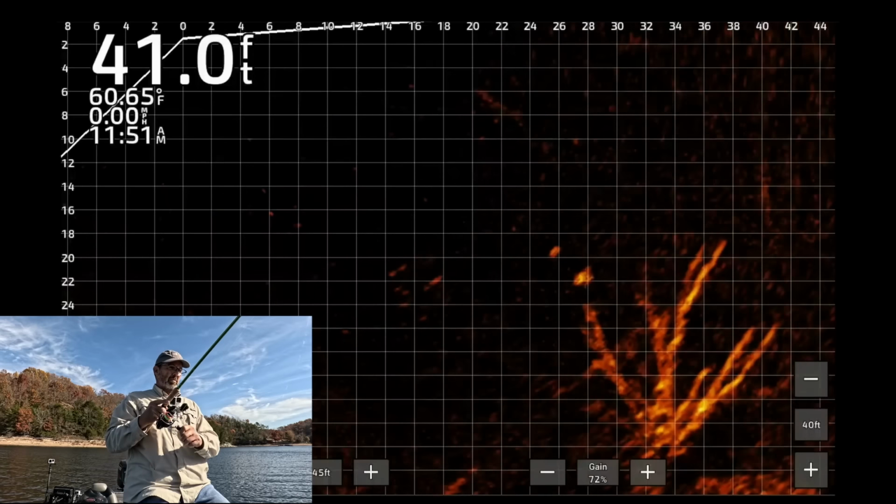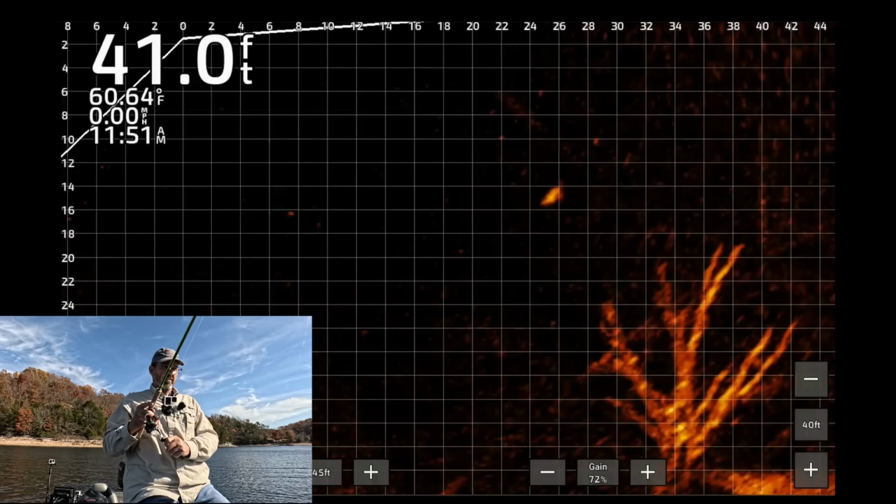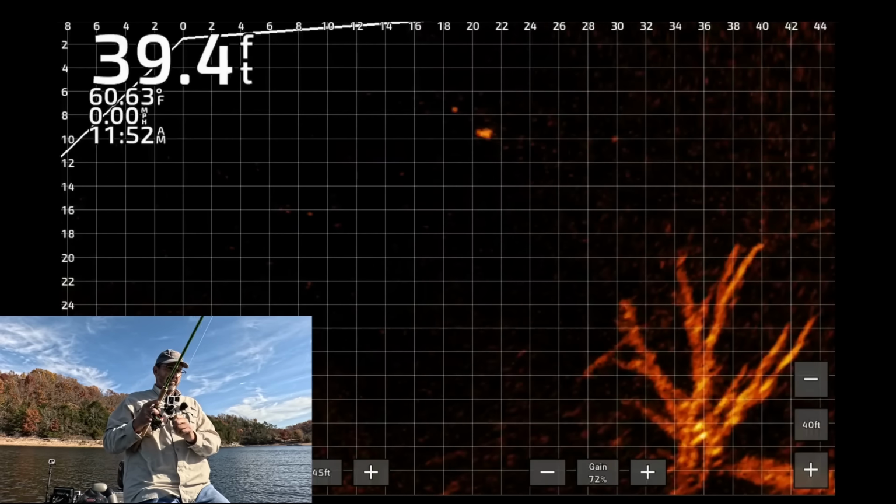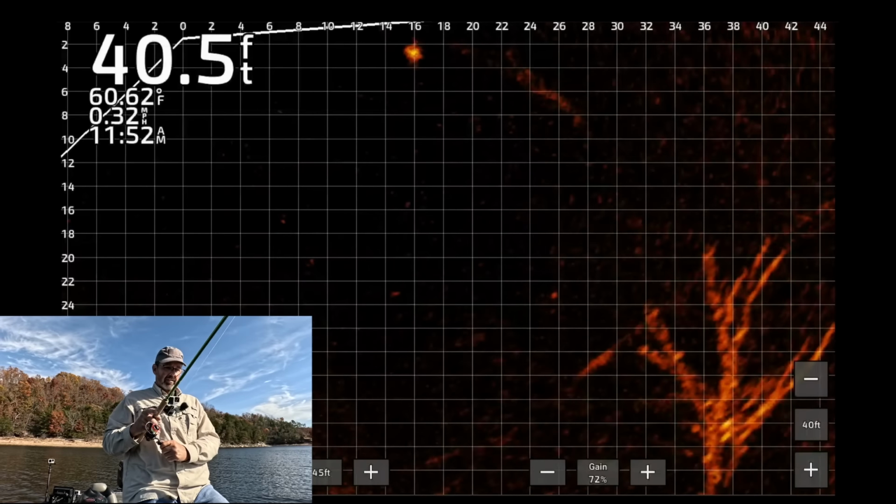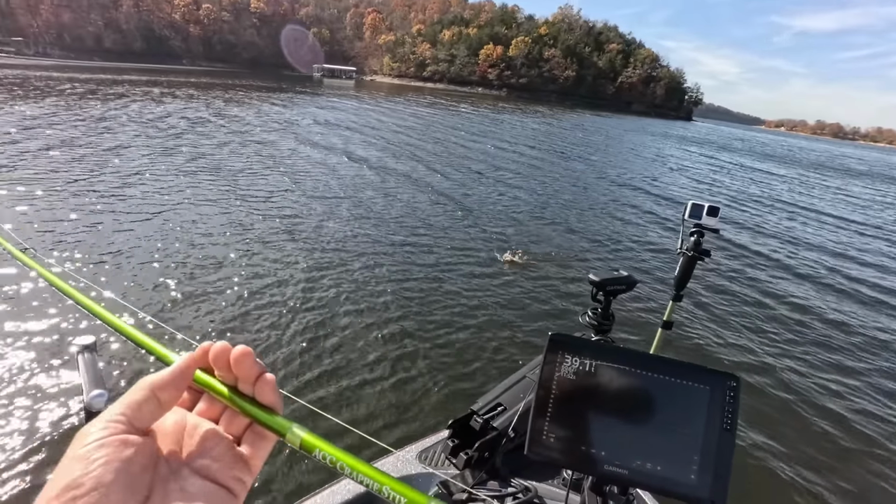Pretty sure that's a crappie based on the way he came up and hit it. May not be. Oh, yeah, it's a crappie.